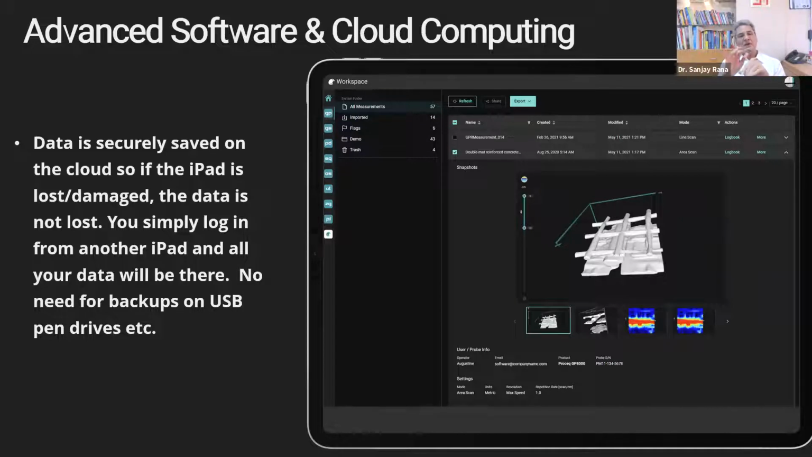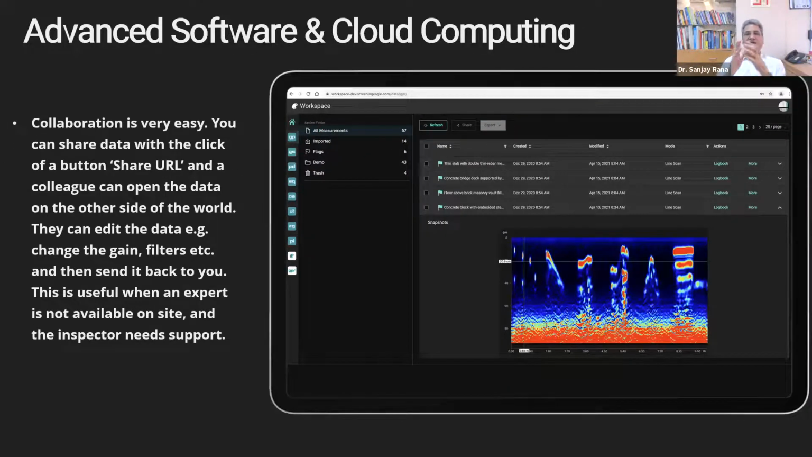So even if you lose the iPad because of whatever reason or damage, your data is saved. And then you can simply log in from any iPad around the world and your data is there. So as I said, I may have my data acquisition going on in Kerala or Karnataka, and sitting here, I just have to log in to my system and I have access to the complete data which is being acquired there. So you don't need to back up on USB, pen drive, data transfer, etc.